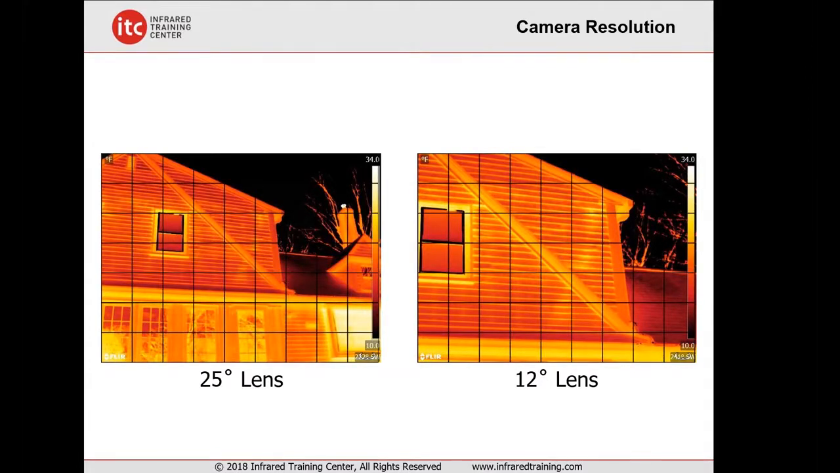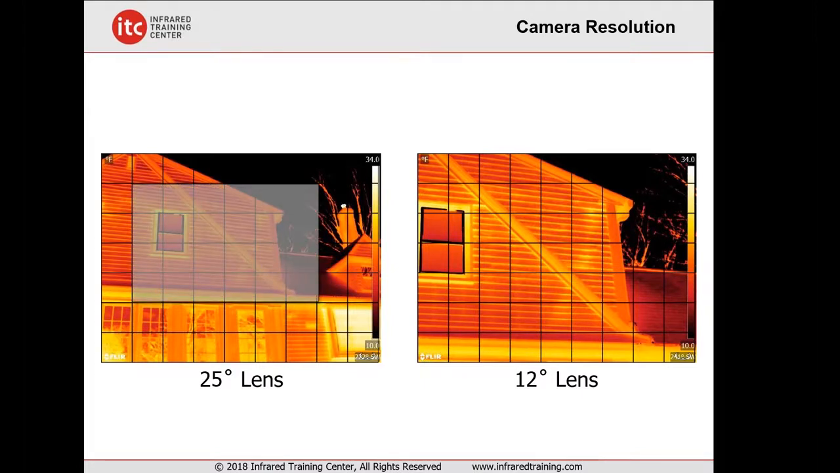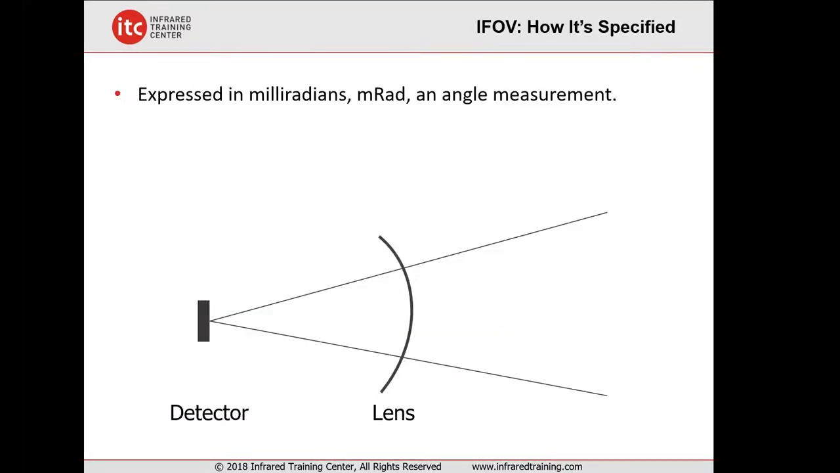So to bring in this hypothetical illustration from earlier, to get more resolution, better detail, I need more pixels on the target. And I can either get closer, or in this case, if I use a lens with a more narrow field of view, in this case a 12-degree or a telephoto lens, I can capture more detail on the target.